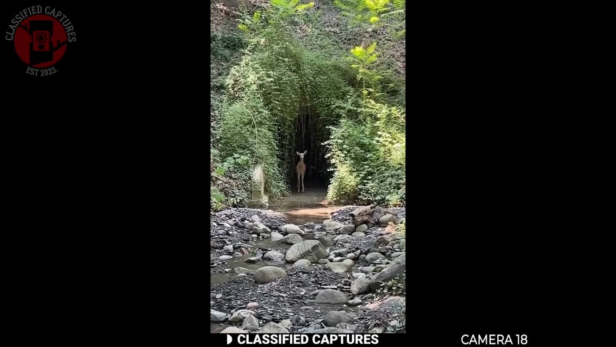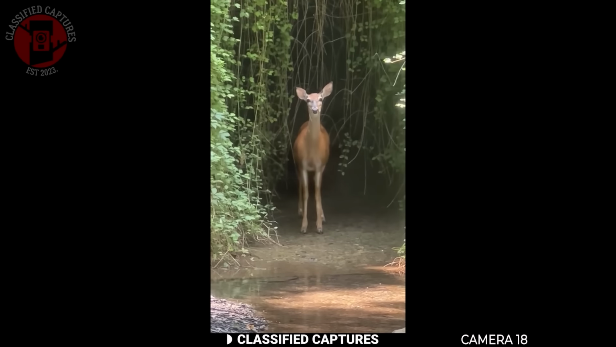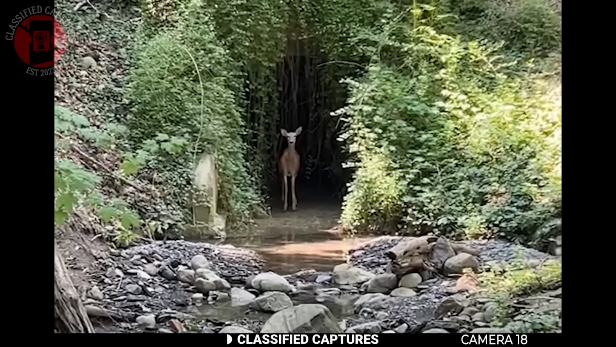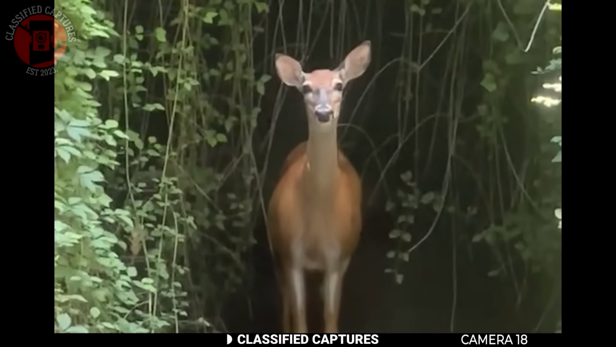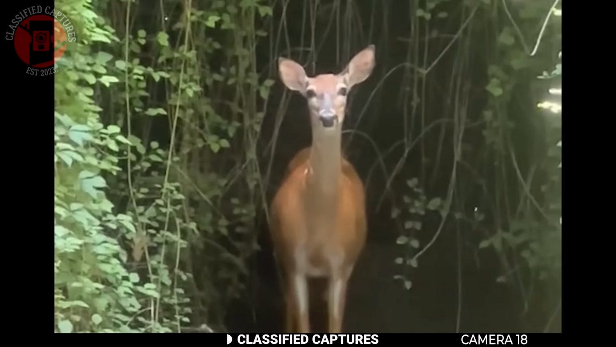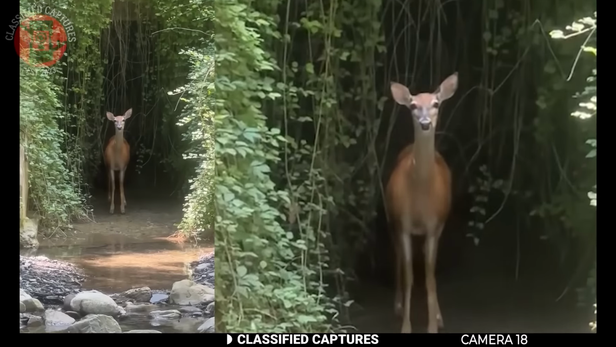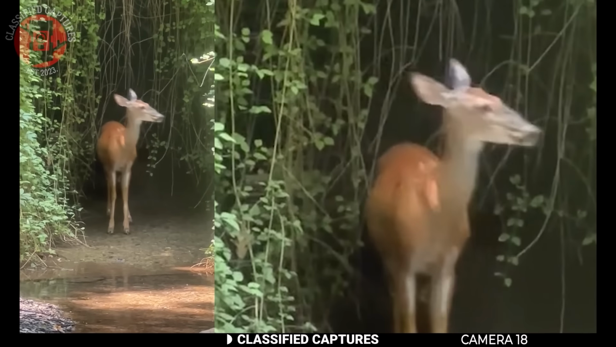While taking a walk through the woods, someone came across this. A deer was standing still in the path beneath a thick tree canopy, staring directly at them. For a moment, neither moved, but then when the deer realized it was being watched, it slowly turned and walked back into the trees. At first, it looked like nothing unusual, but those who saw the footage all seemed to agree on one thing. There was something off about the way it moved.